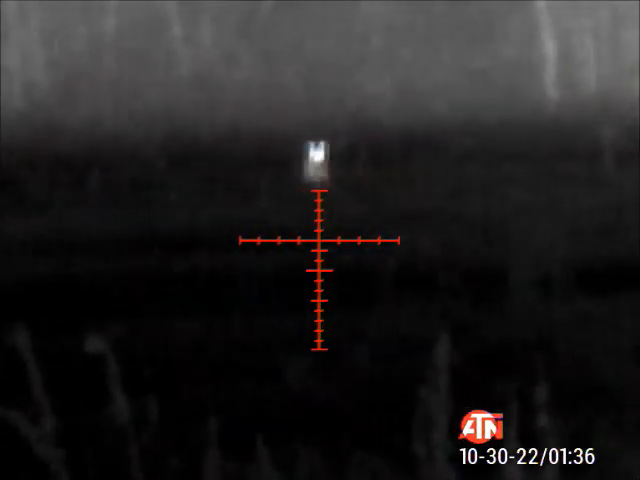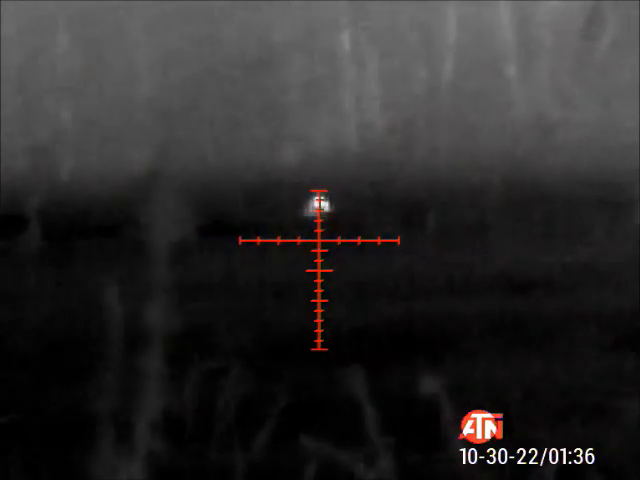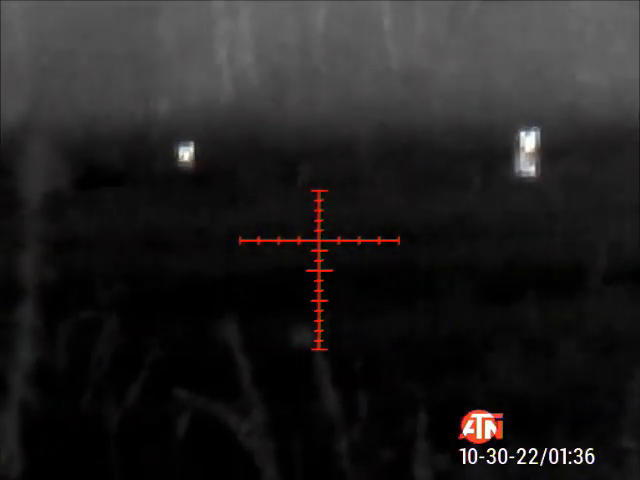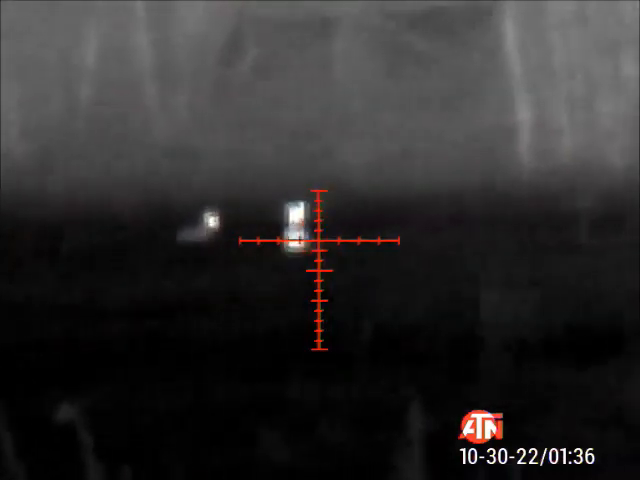At this point, Brian is out in the field retrieving the caller. It had been over 100 minutes and they hadn't come in yet. He's out there, he's going to get the caller, and of course they show up. So now I get on them, but I'm waiting for Brian to come back to be level with me on the headland, so that he's not still out in the field when I take the shot.